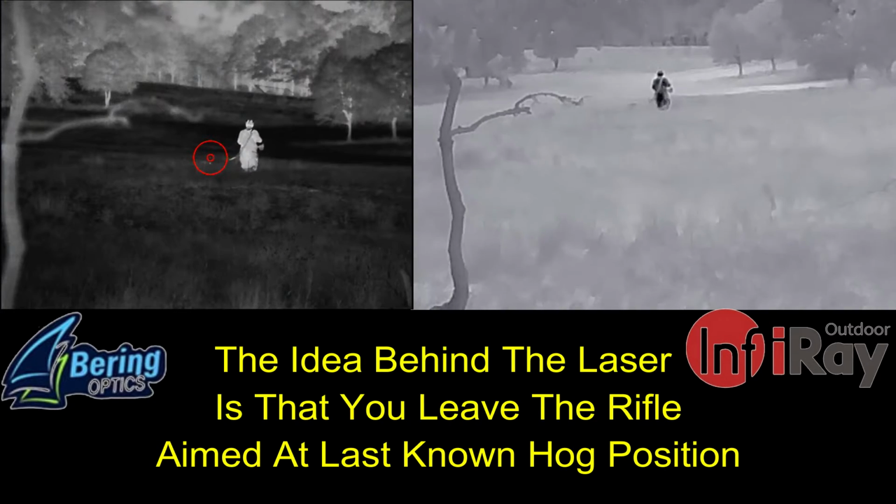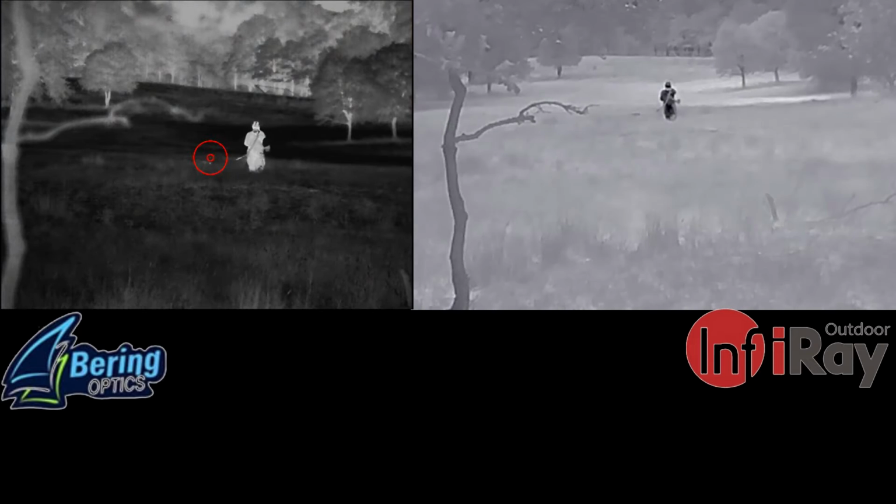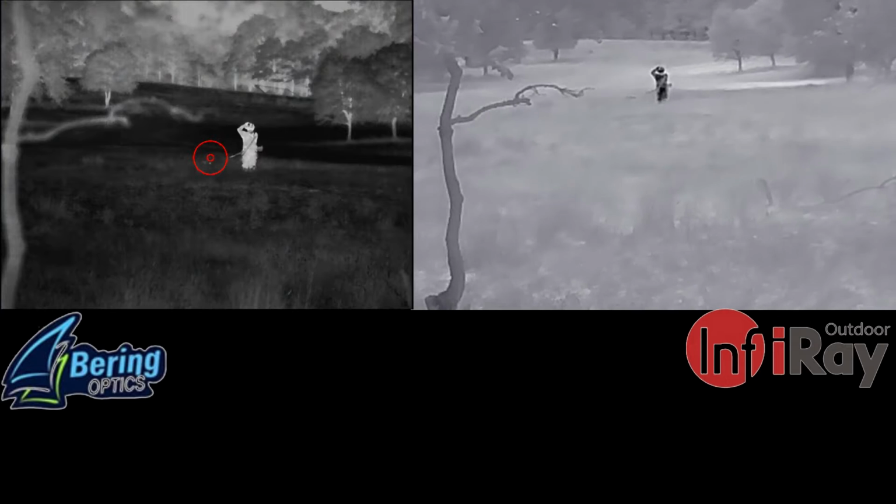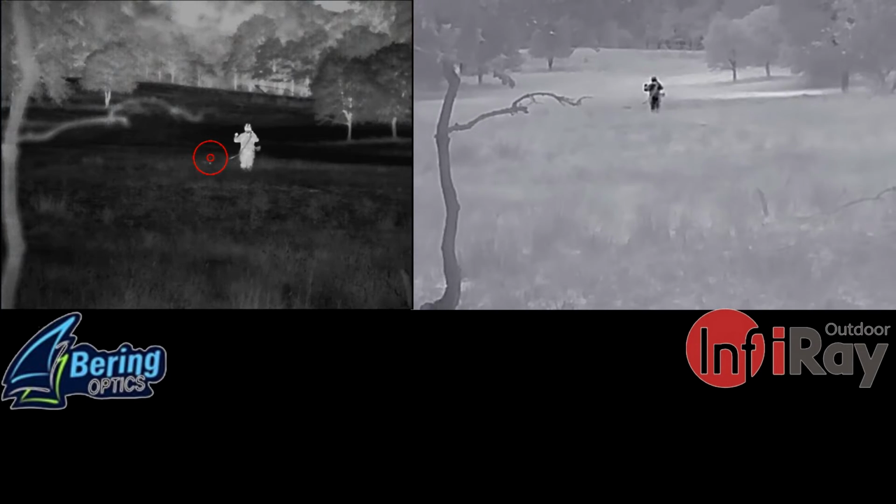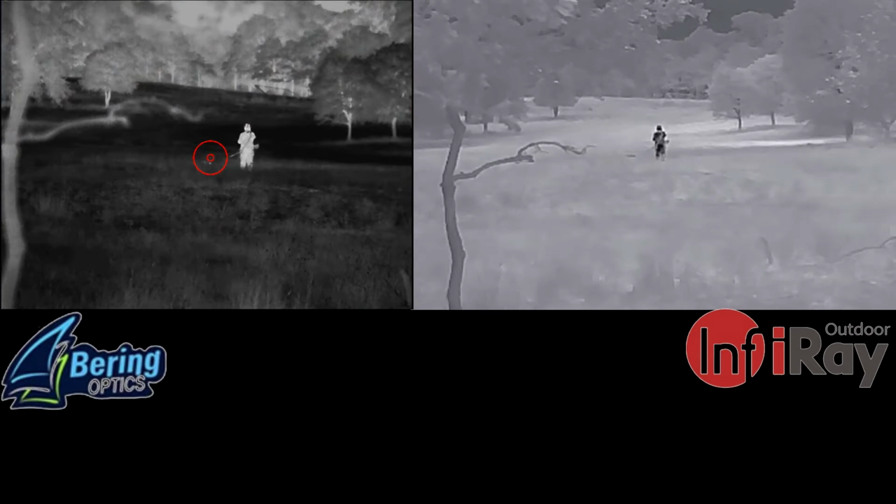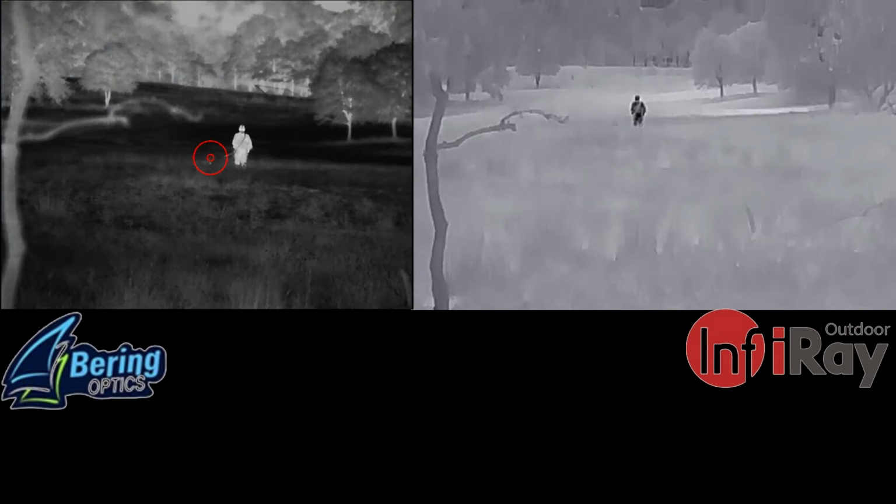Now this is just a proof of concept test, but the cool thing about this setup is that we can leave the rifle in place completely disarmed, and both of us could be downrange looking for down pig or down pigs and do it completely safely, letting the laser light guide us to where the hog should be.